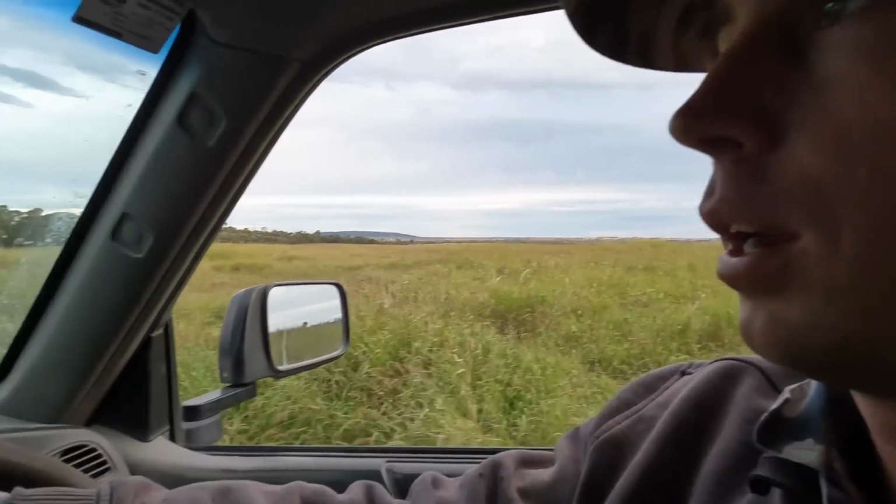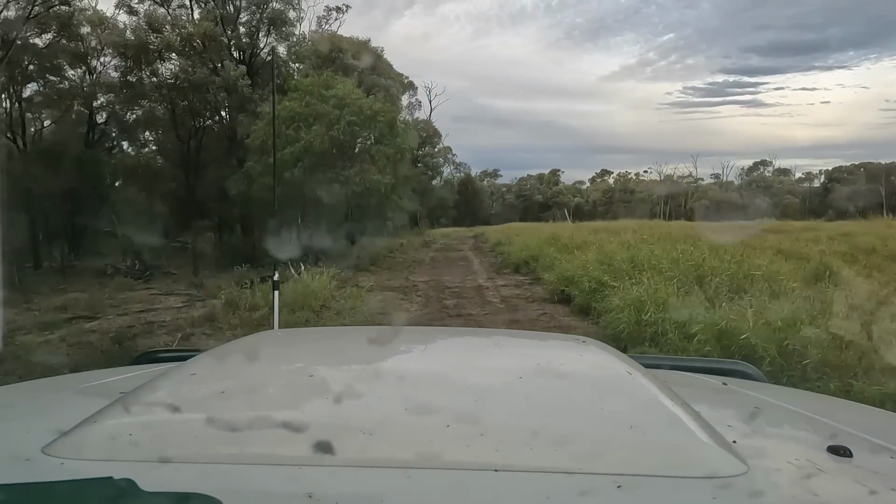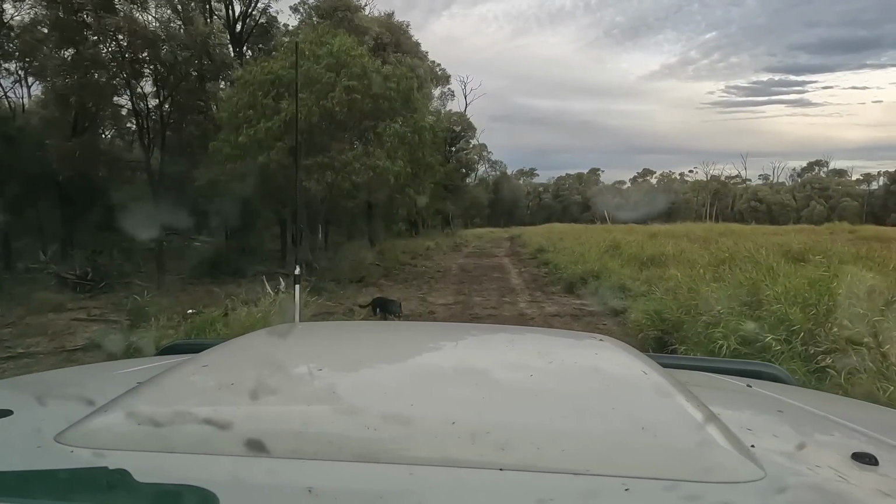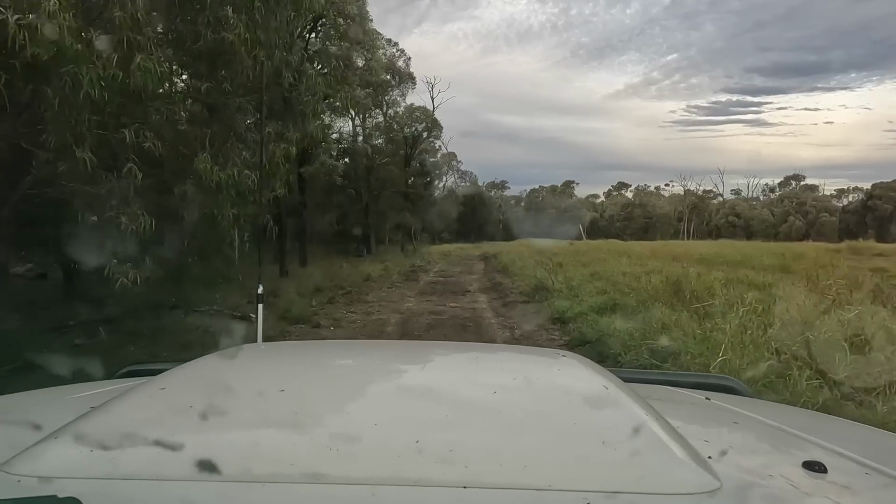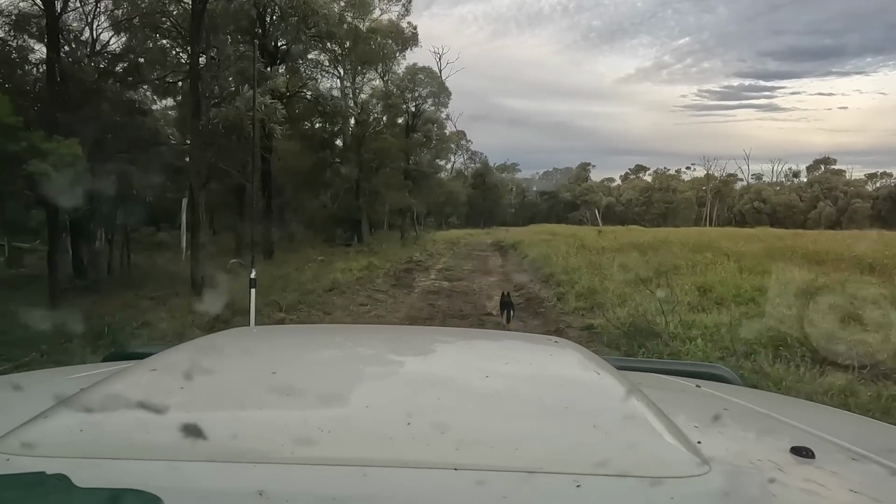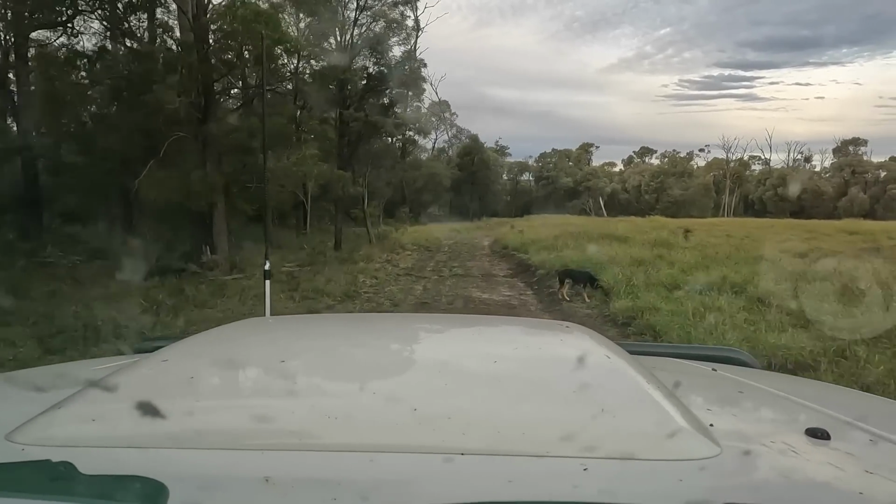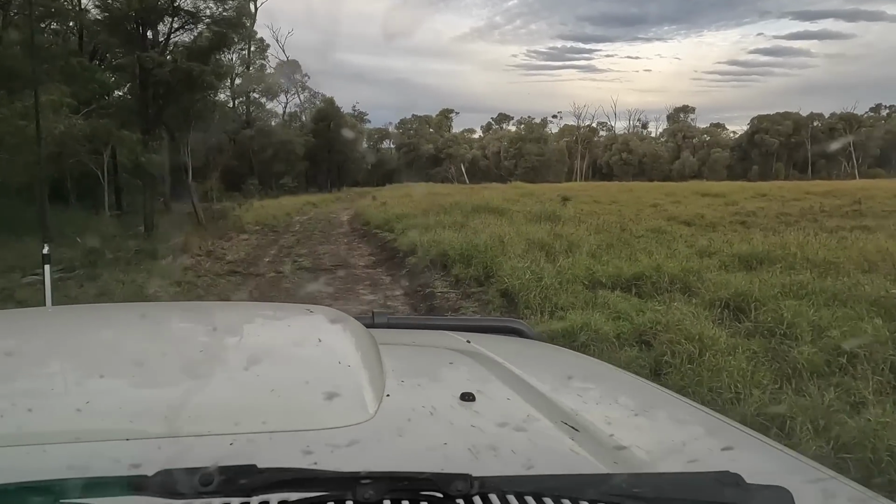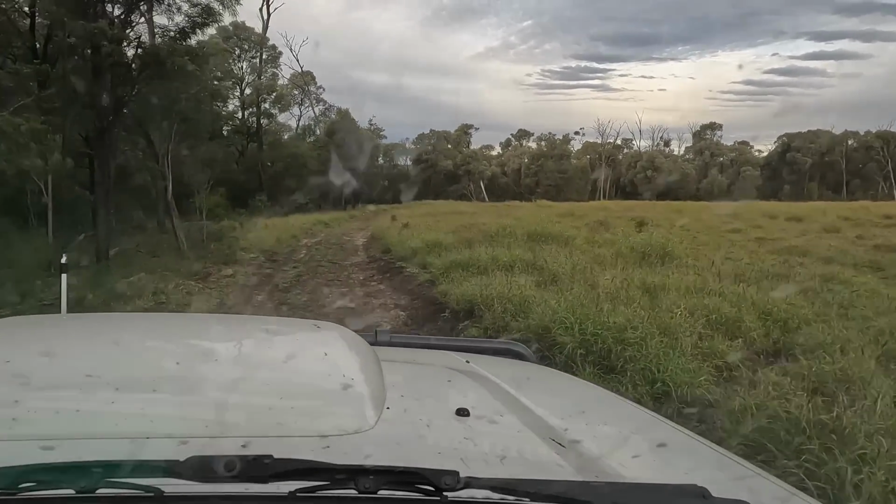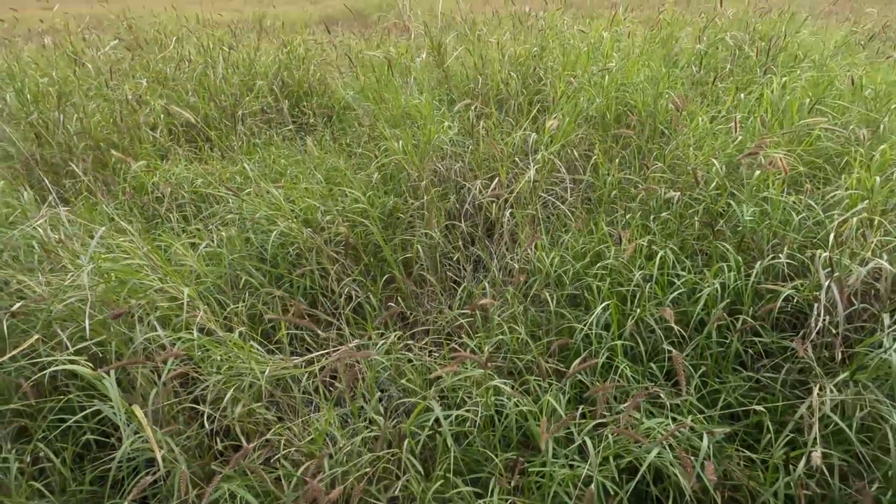Going to set some traps again. Just running up the line here. Got the dog running ahead, checking the spots for me. Wonder if there's a dog around here somewhere. He's acting a bit timid, like he doesn't want to go too far from the ute now. Got a spot there. What do you reckon, Tish? Hey? Good boy.